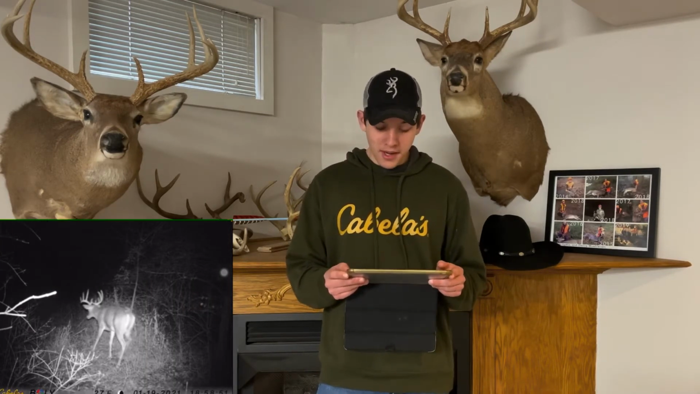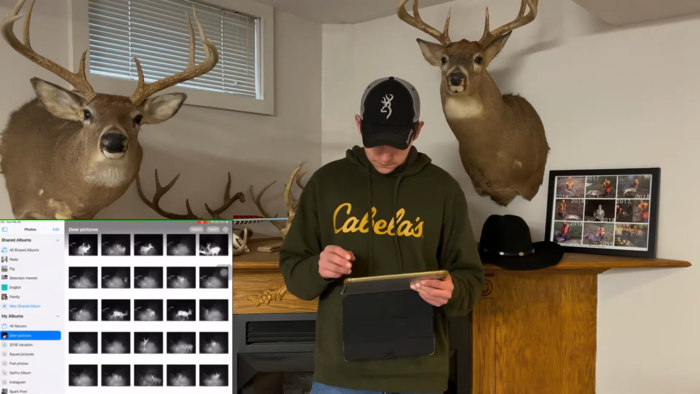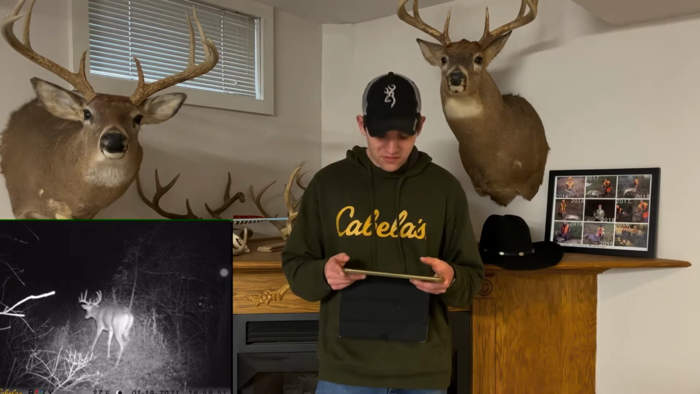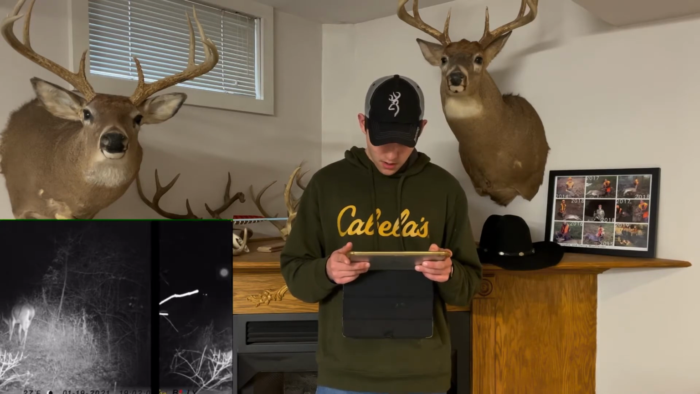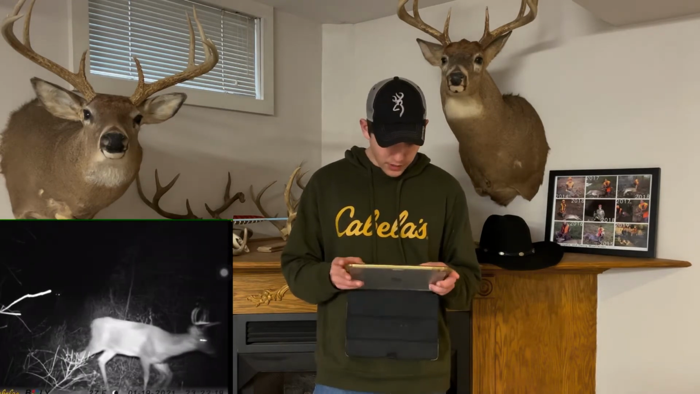And here's Big Papa. That's a nice deer. It kind of looks like that other 10 point that's been over, but where'd he go? Shoot. Nice 10 point. Maybe he's a 9, I can't tell, but really nice deer there. Walking away. There's another deer. You can see he kind of has that 7 point like we've been talking about. There's a buck behind him.